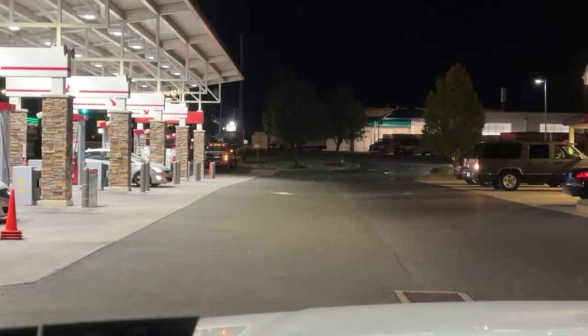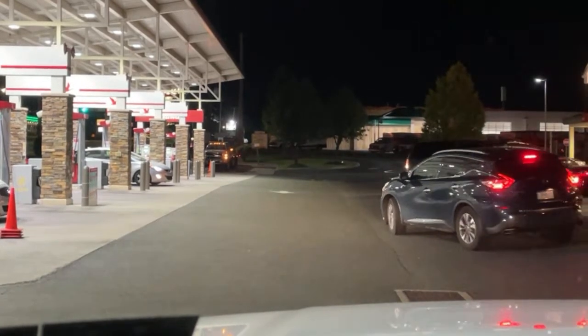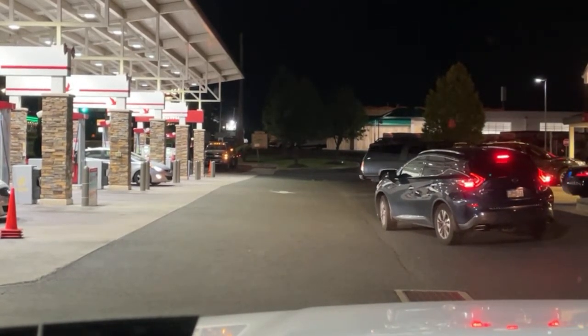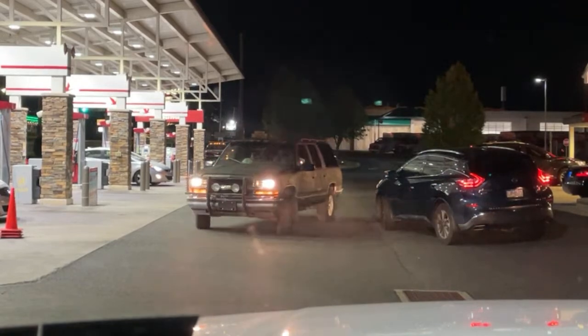No shit, Scott. Revving engines, I need a backup. That was last week. I can't believe the cop got excited. He goes, I hear engines revving, I need more units. I'm like, oh my God. I didn't know that was a crime to rev your engine.